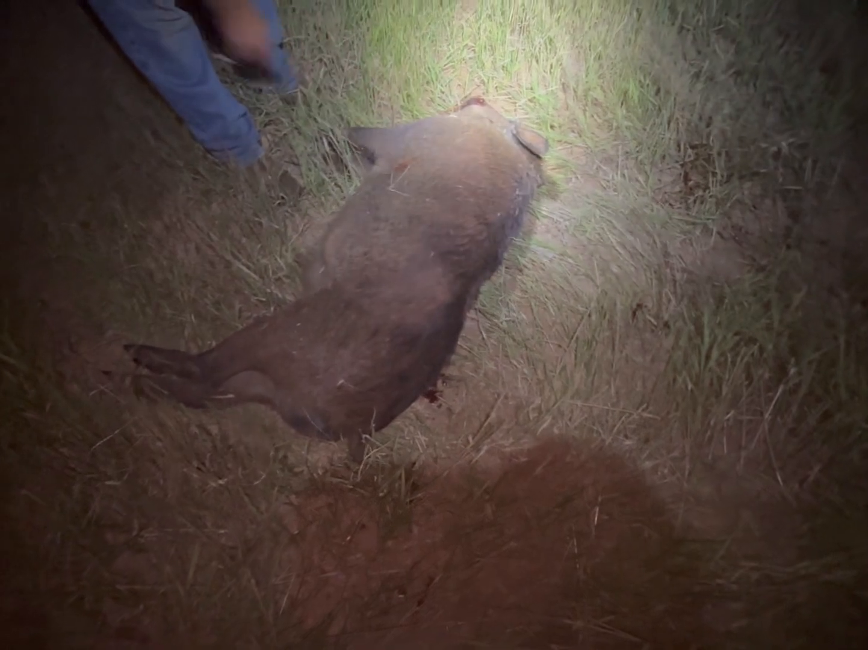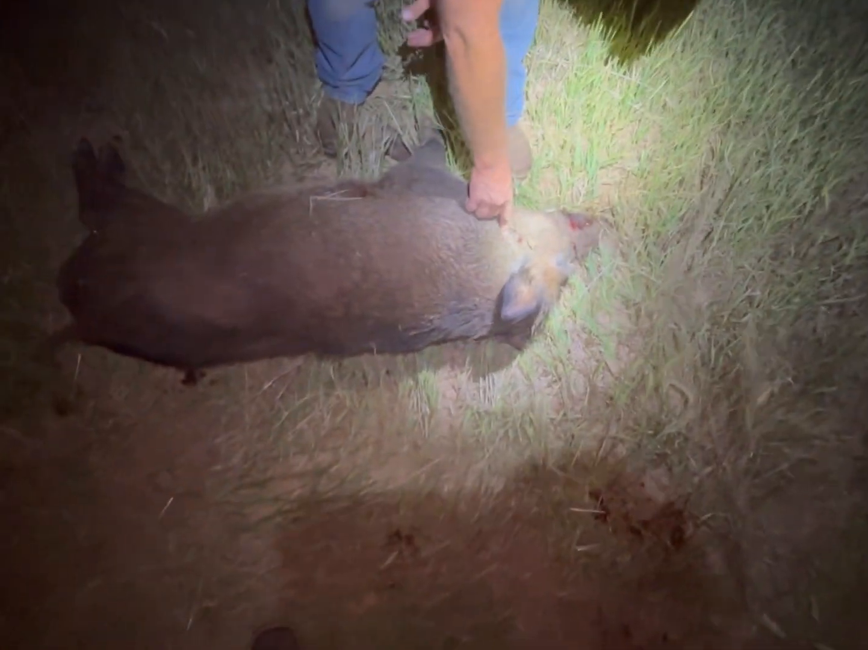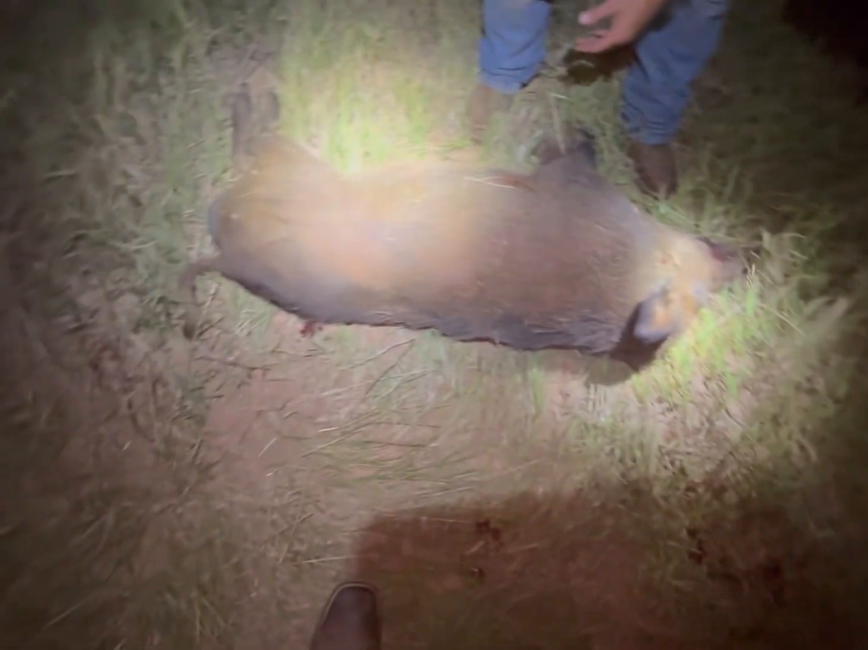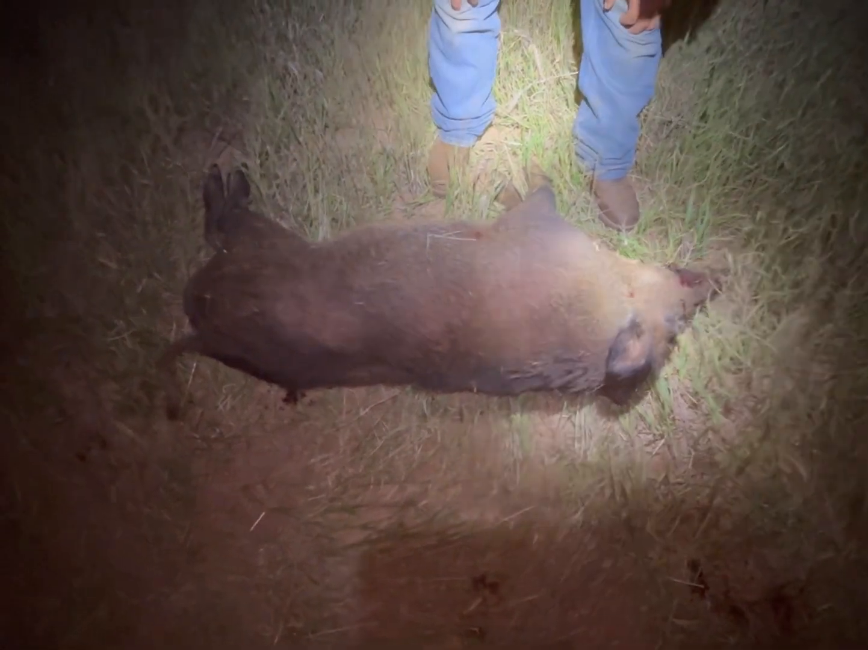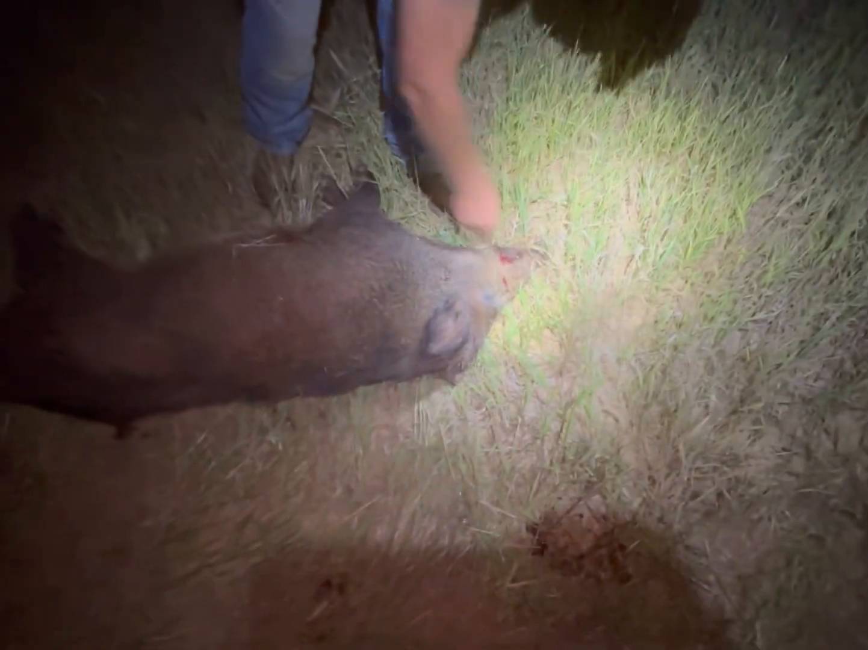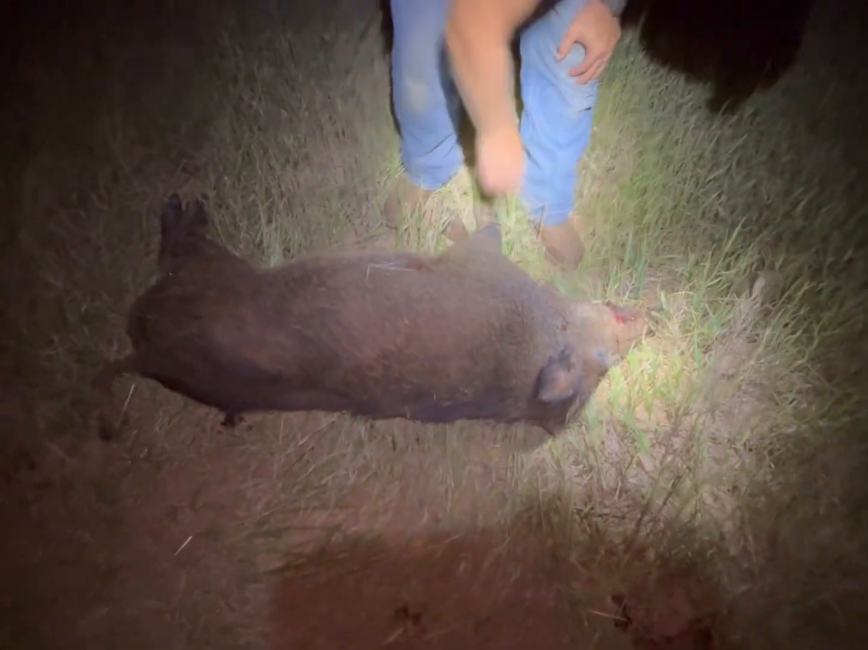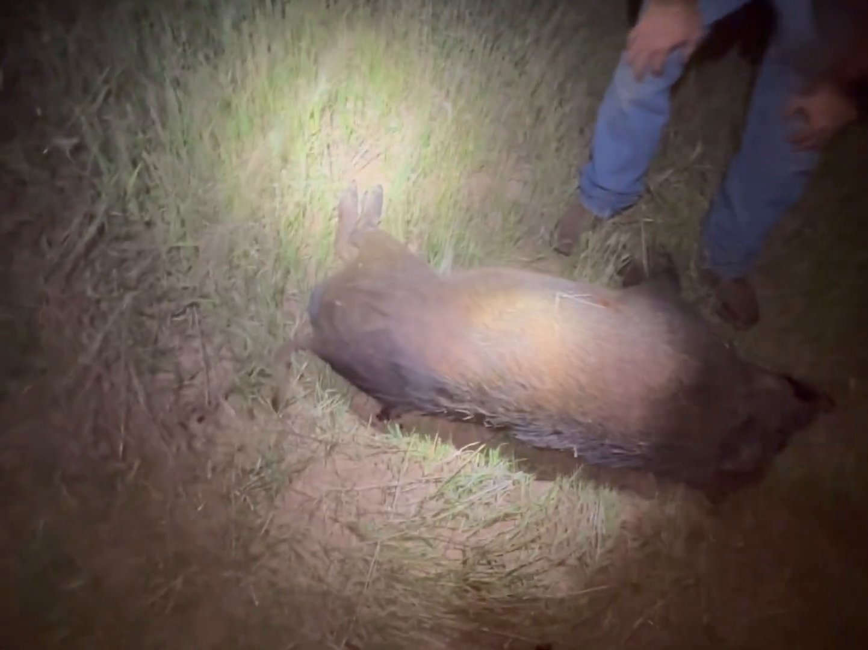There's a good shot. That's an exit. I guarantee you that's my shot. Look, dude, that's an exit right there. Yep. How did that not just drop him through the neck? Mine, I pulled it back into his body because he was quartering away hard. See, I was aiming like that. He was dead. He just didn't know it, but god dang, he didn't want to stop. That's 1, 2, 3 bullets in him for sure, because that's the exit from that face shot you did. Yep. Well, yeah, they're tough.